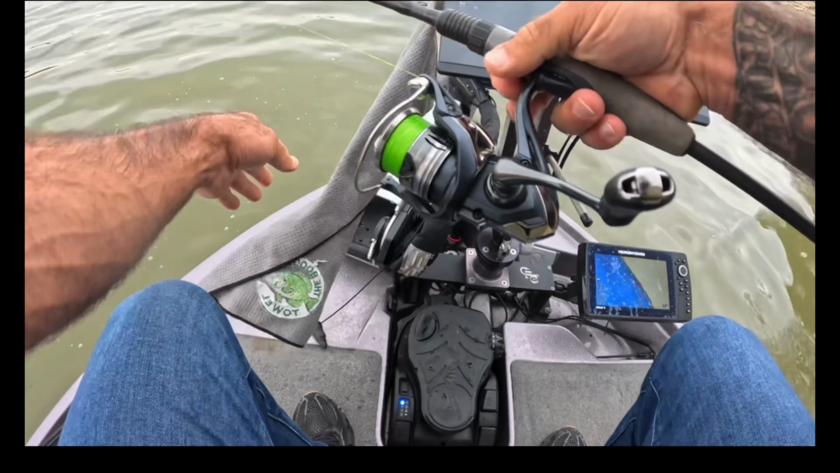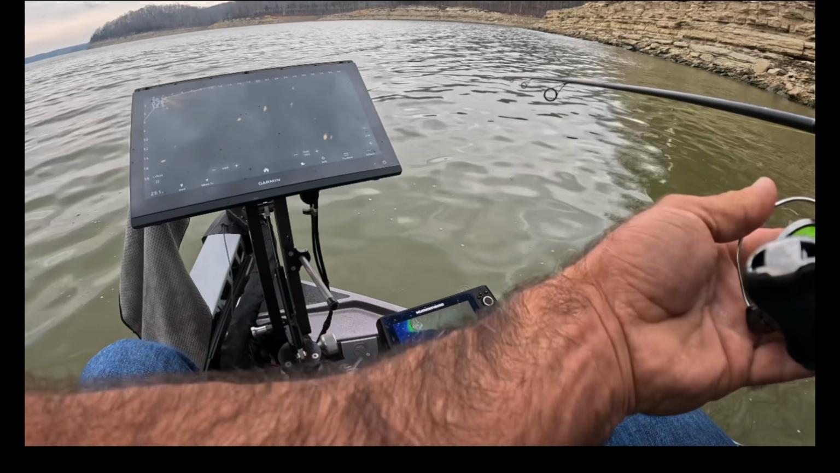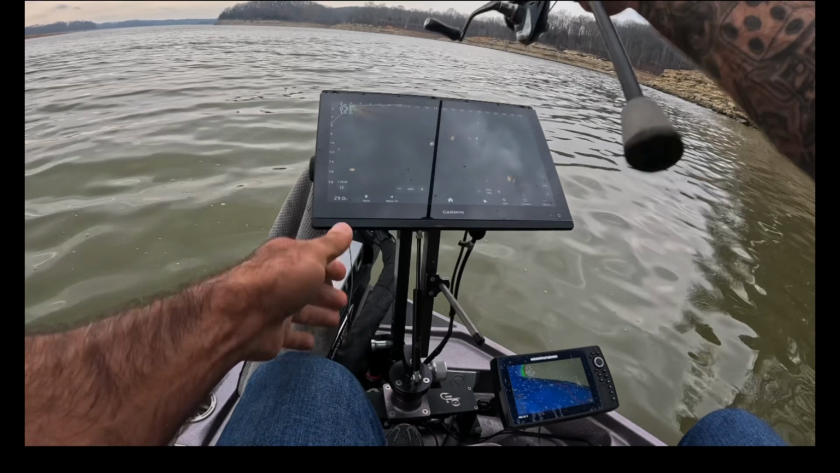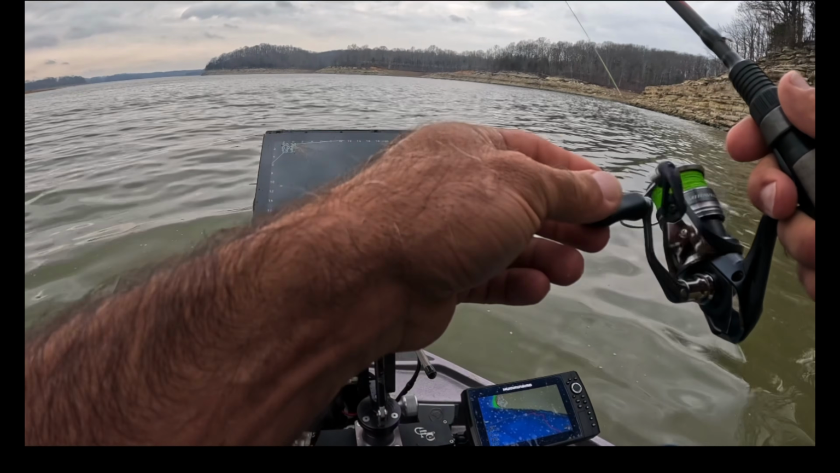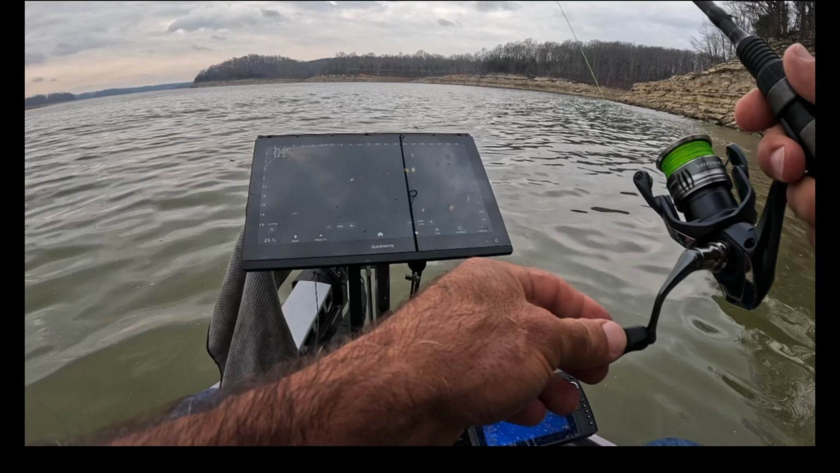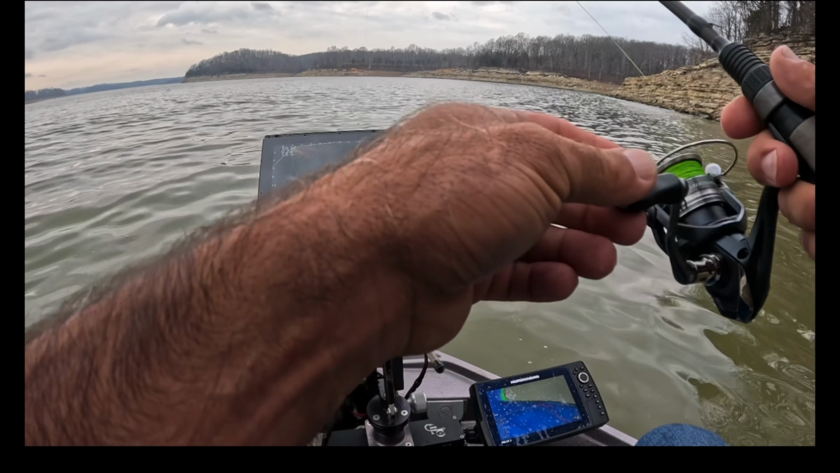So that is 2 fish out of this small school here that have been a better class, better size. Let's see if we can pick off another one. A lot of times you'll find these fish sized up in schools.